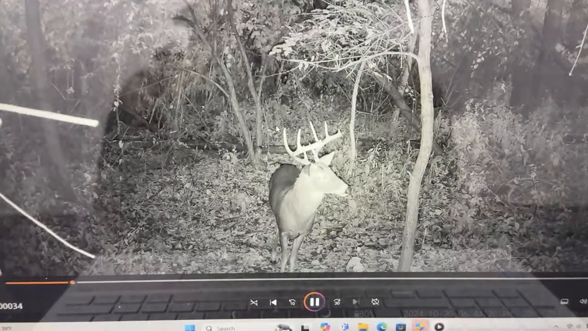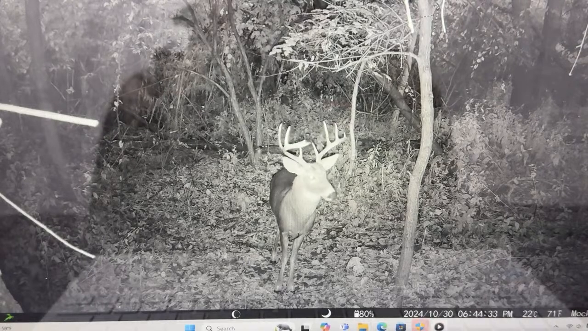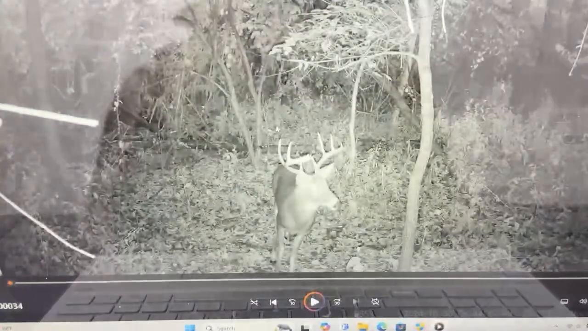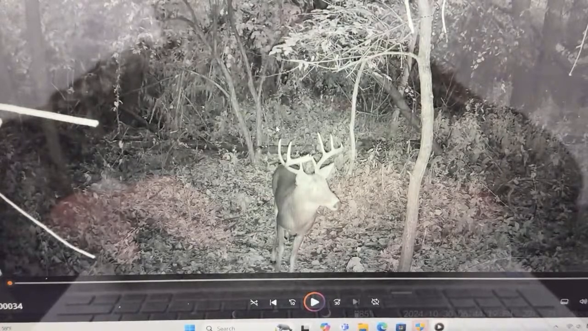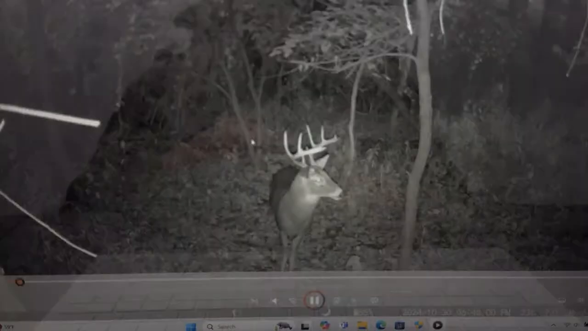Now there's the 10-point coming back down the hill at 6:44. He can be shot right there. Perfect broadside shot. Beautiful buck. I would like to give him, like I said, next year. I probably would have shot him this year in PA. He's a beautiful, symmetrical buck. But another year, he's going to be a giant, especially for here in PA. I want you to see the 8-point again, too. And there's another one with a broken tine.